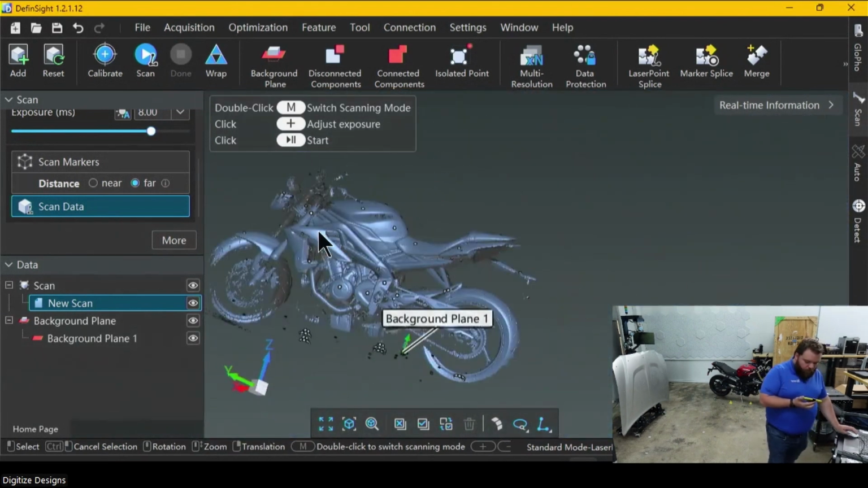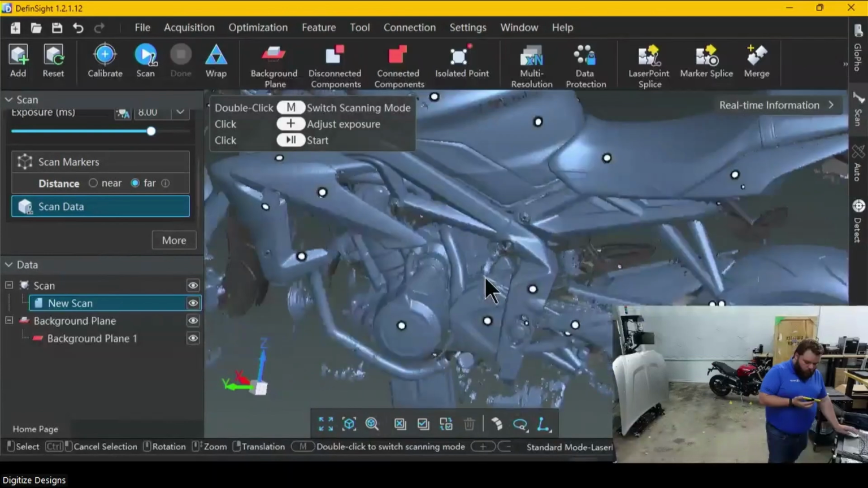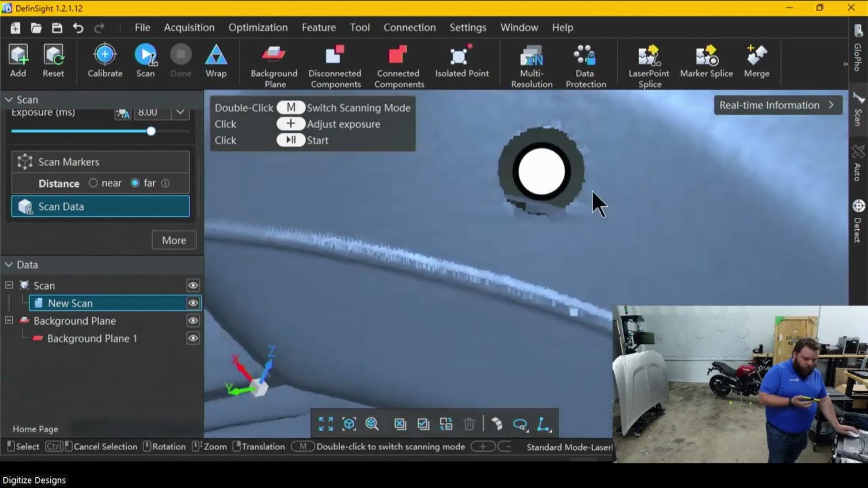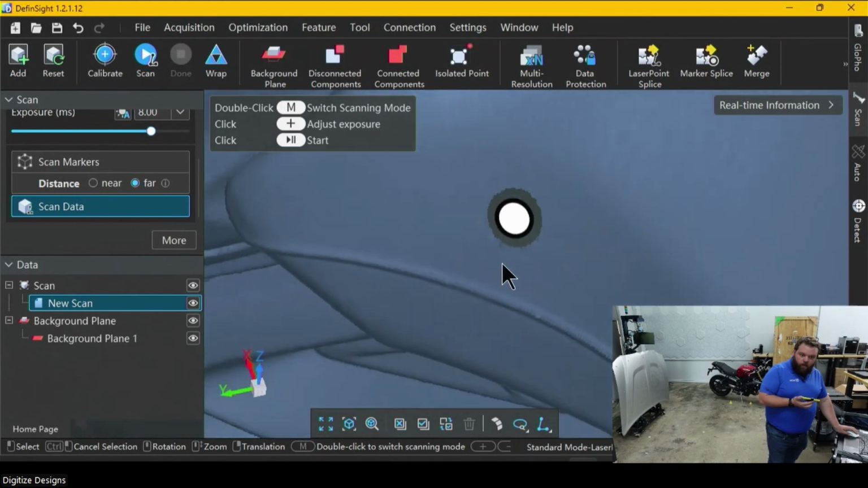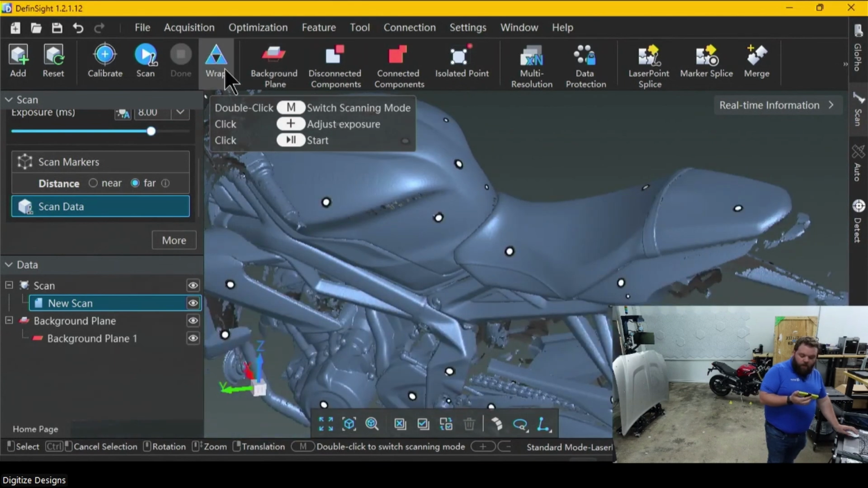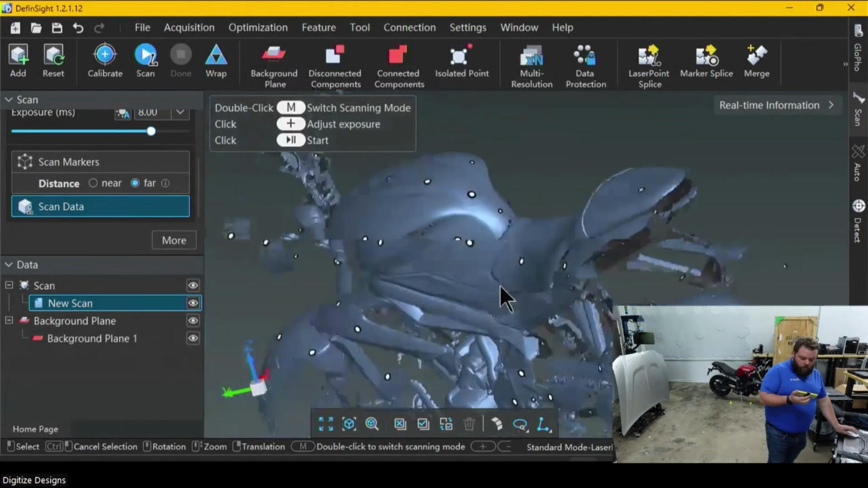Sweet. So here's what we were able to capture of that bike in just a couple minutes. Notice, just like any of the previous generation SCANTECH scanners, anywhere you have a target, it defaults to deleting a little circle of data right around there, just to make sure you don't scan that target itself. And there's an automated way to fill that in during the wrapping function. If you want that to be filled, there's a checkbox that says fill the hole, and it'll do that automatically.